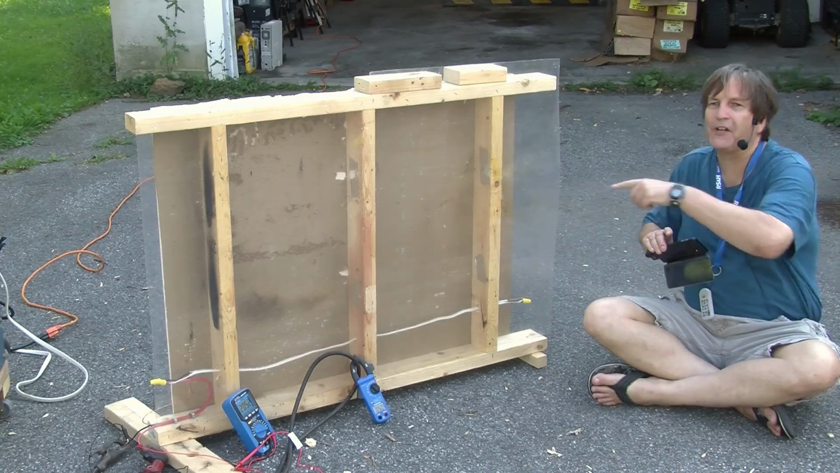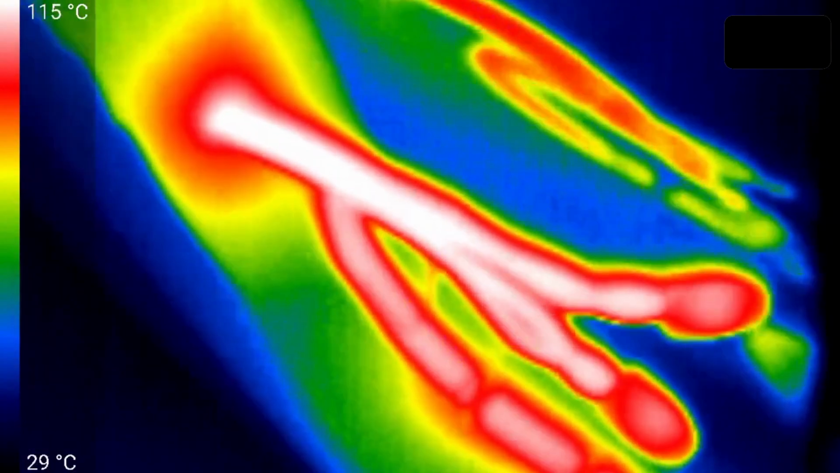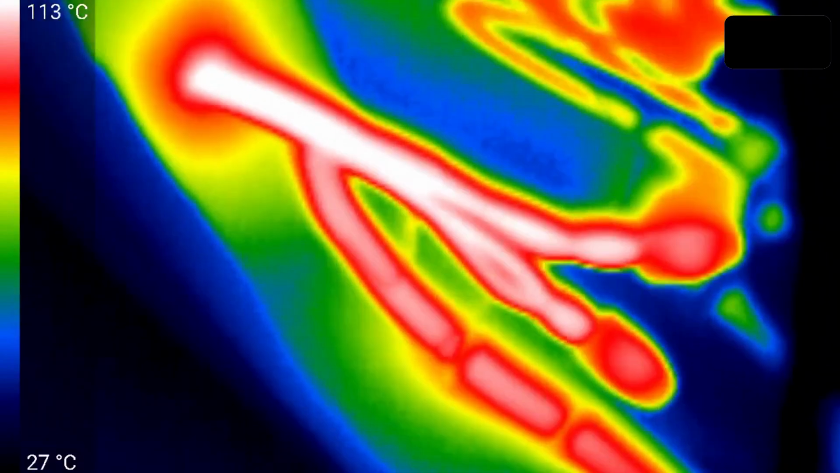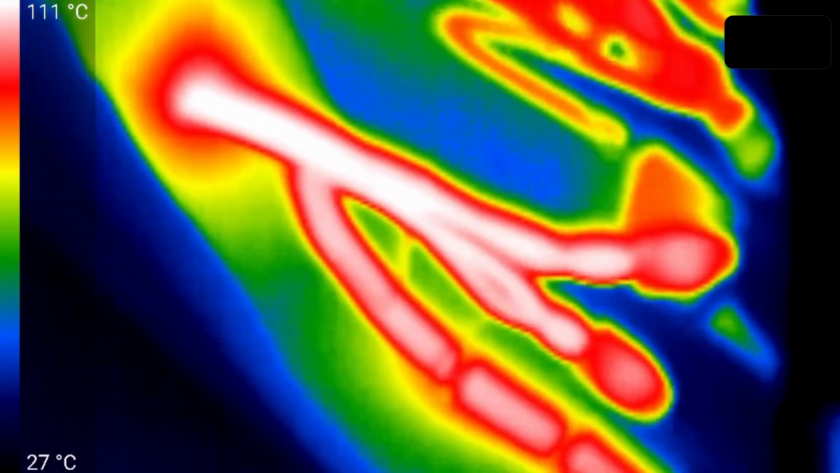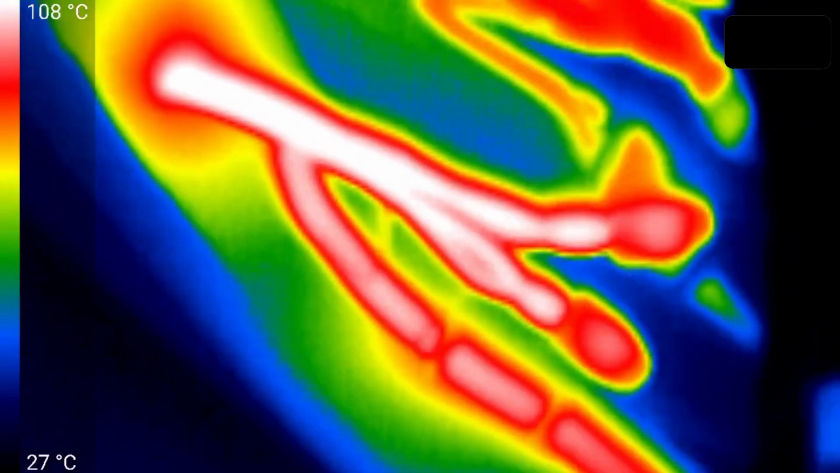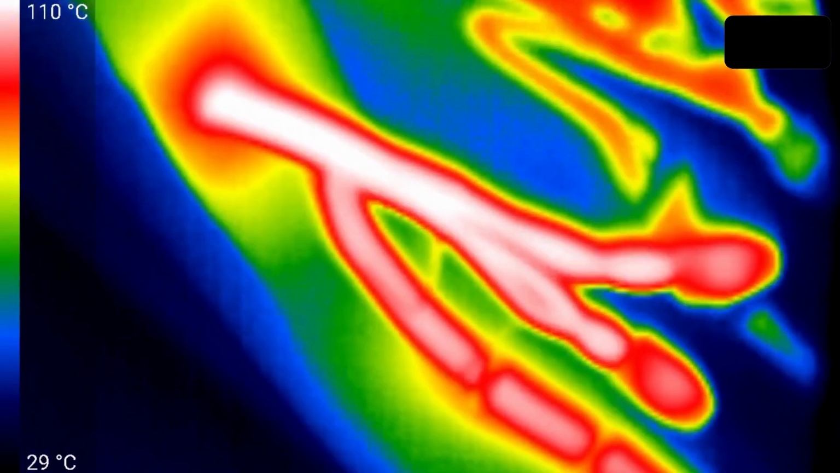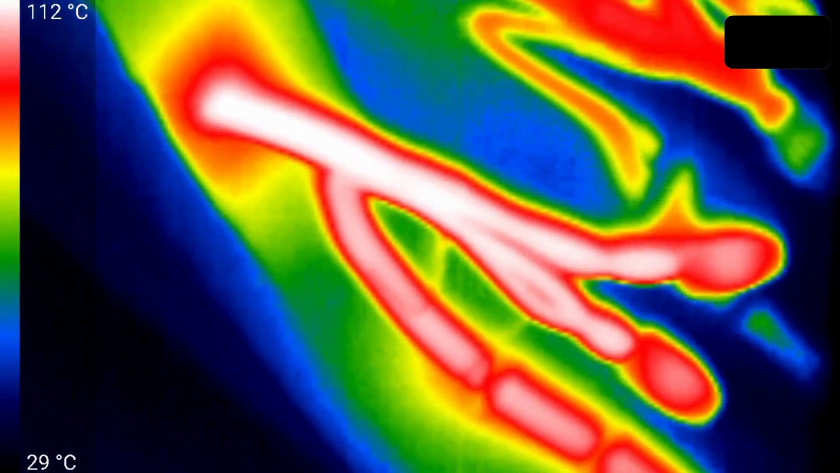Let's look at the other side over there. So the maximum temperature is probably around 115 C or so. And again, as we would expect, the 14.2 on top is the hottest, and the 12.2 that sort of snakes around the bottom and exits on the bottom right is quite a bit cooler.